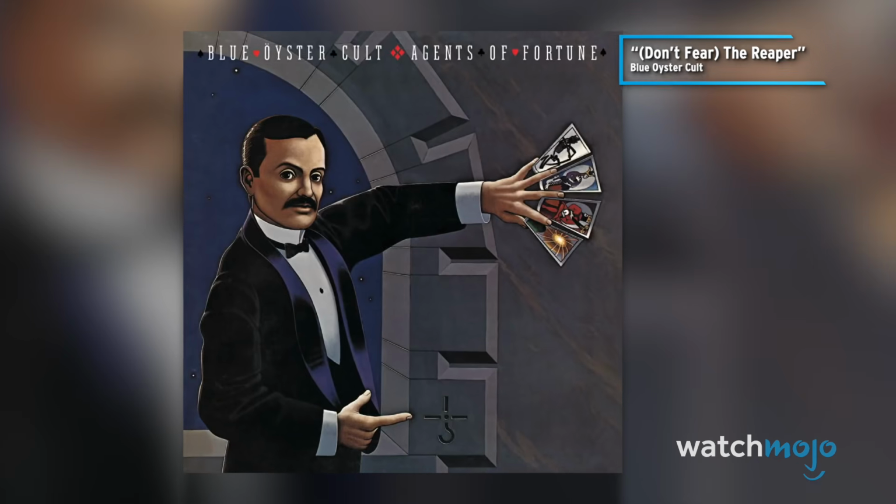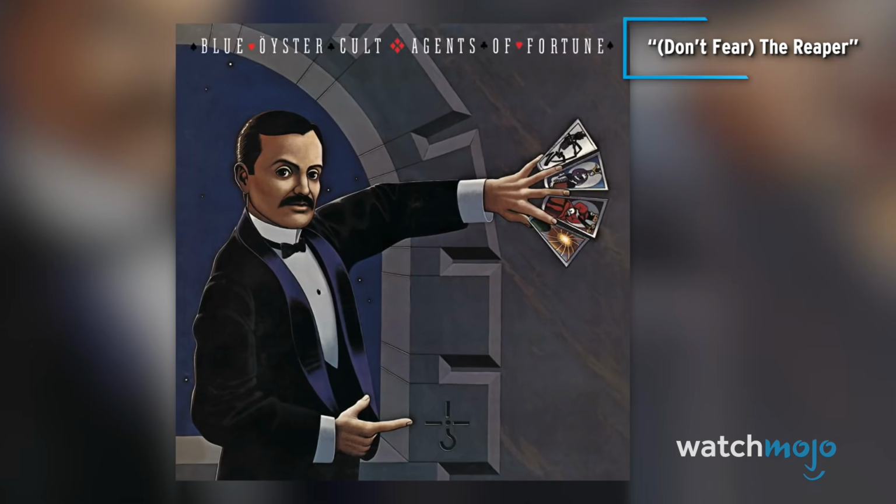Number 9. Grim Reaper. Doesn't matter what Blue Oyster Cult said, we are still going to fear this one. While the Grim Reaper is usually seen as a bad omen, maybe this particular one was just trying to help a forest creature pass over to the other side.